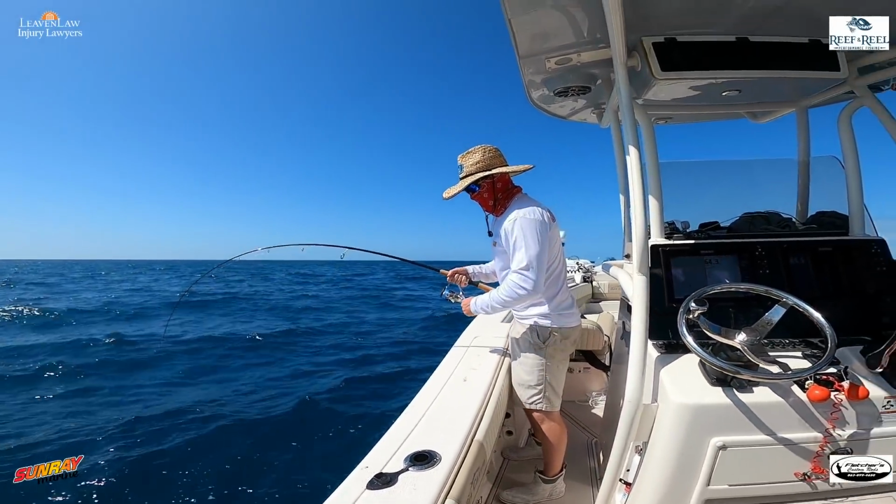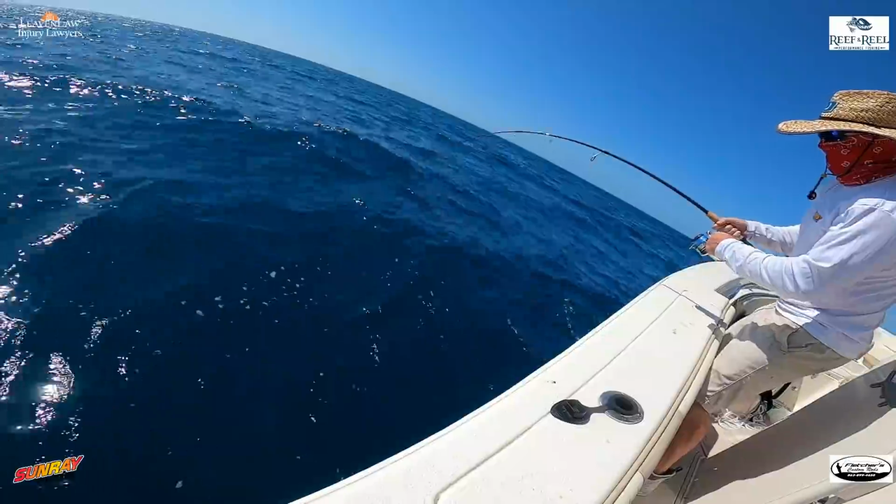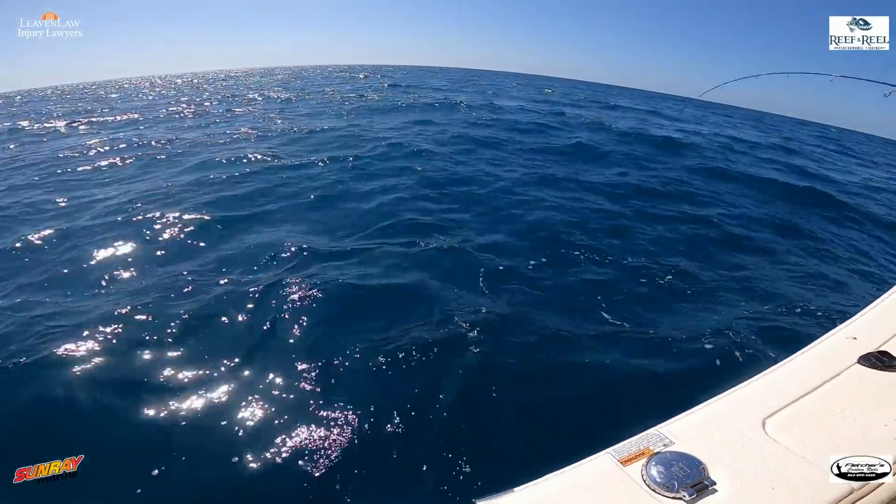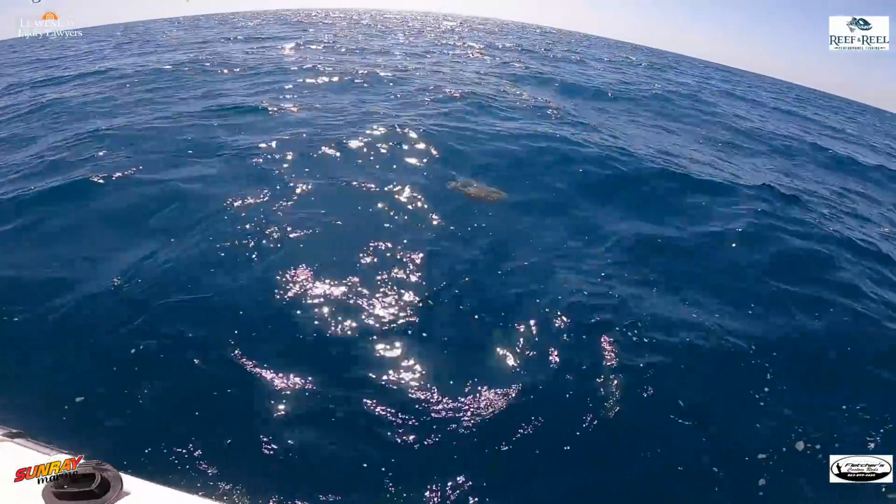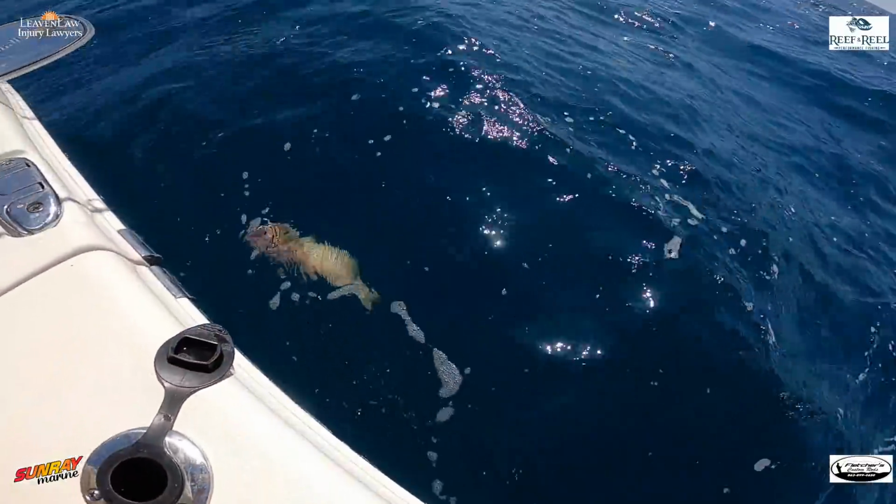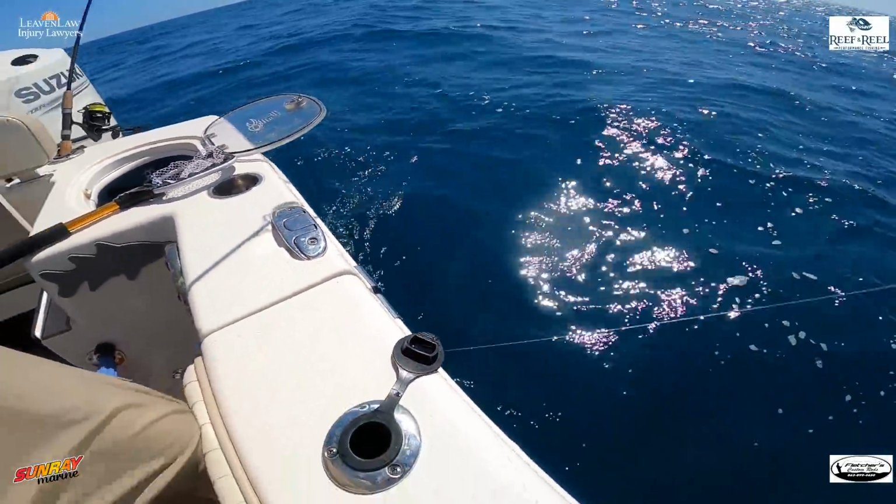Gonna need the net. You might want to get the net. Yeah, get the net. Because I'm not sure what this is. If it's a red, it's a keeper for sure. Yep, that's a red. It's a keeper. Big red. That might be my personal best. Is it really? Well, no, definitely not my PB, but it's close.